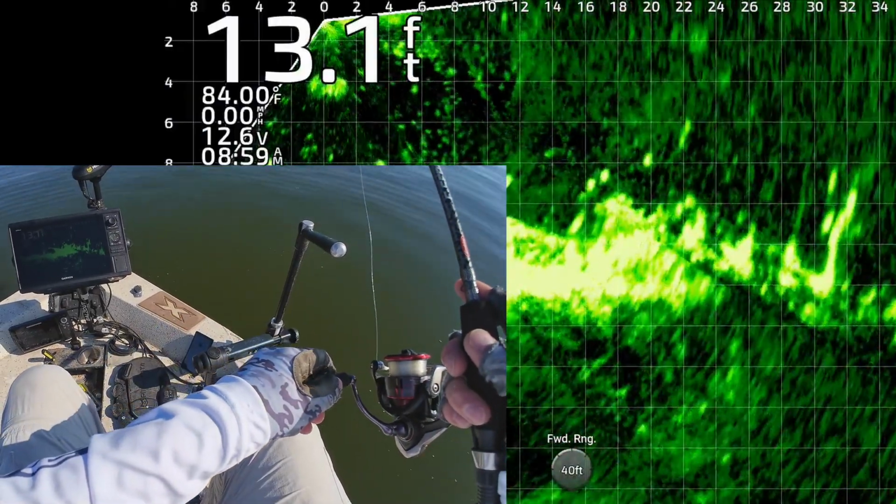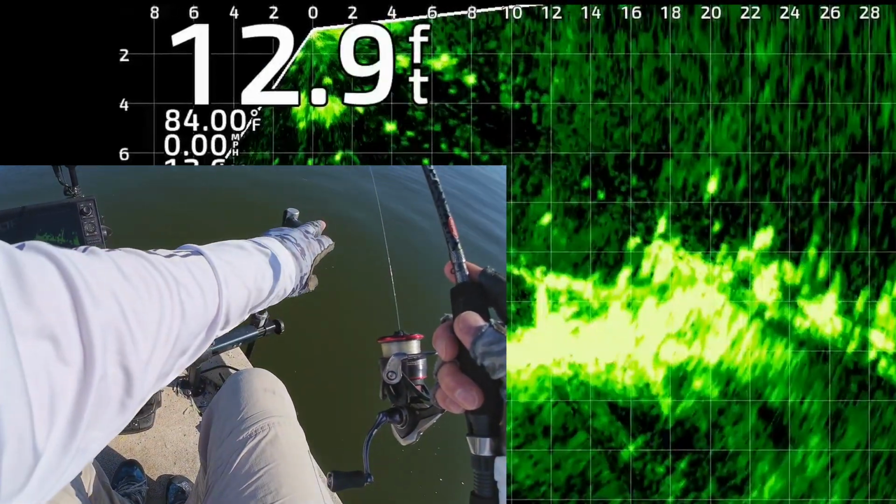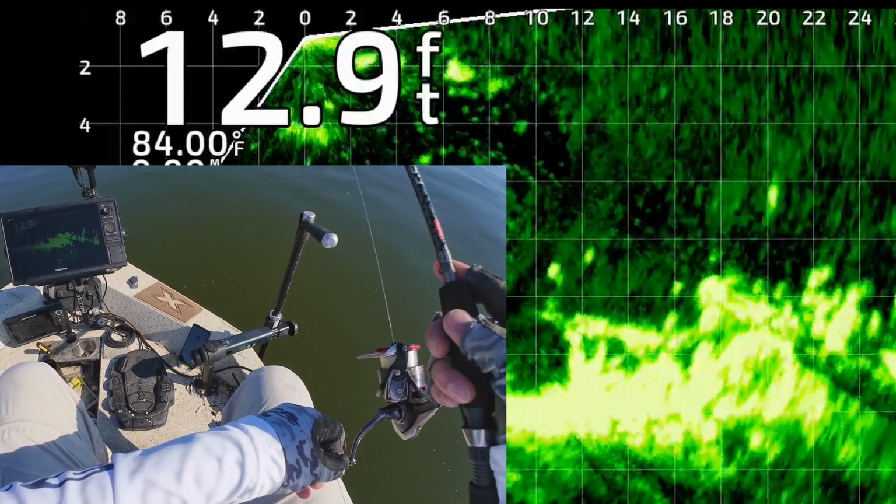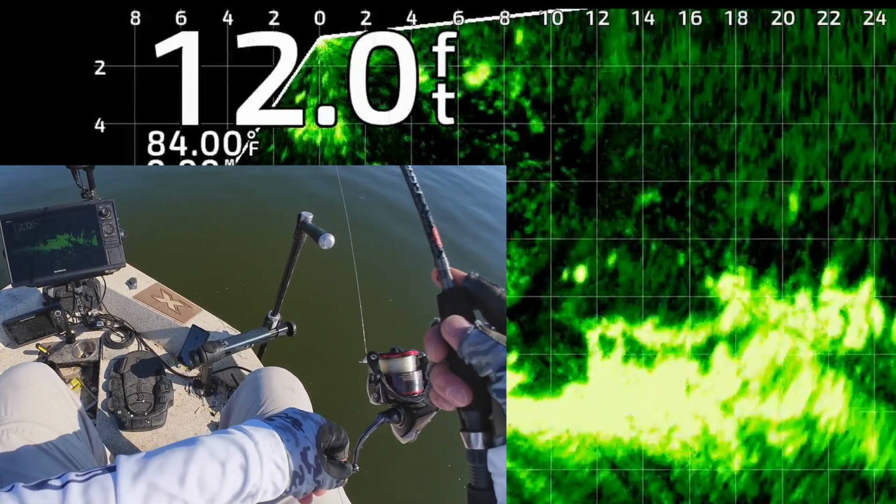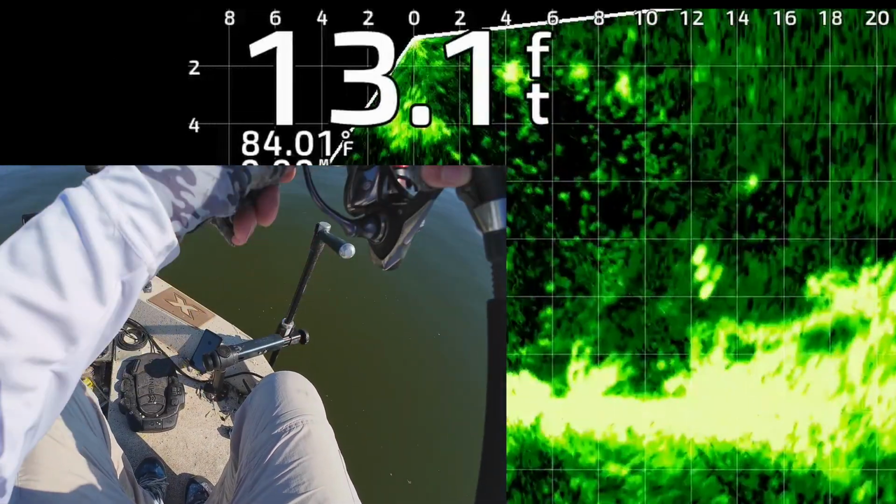Alright, there's my jig and weight, 22 feet from the boat. A bunch of good looking structure and fish. I'm going to drag my lure and weight on top of it. Hopefully trigger one of these jokers to bite it. Can't see it, but he got it. There we go. He got it.